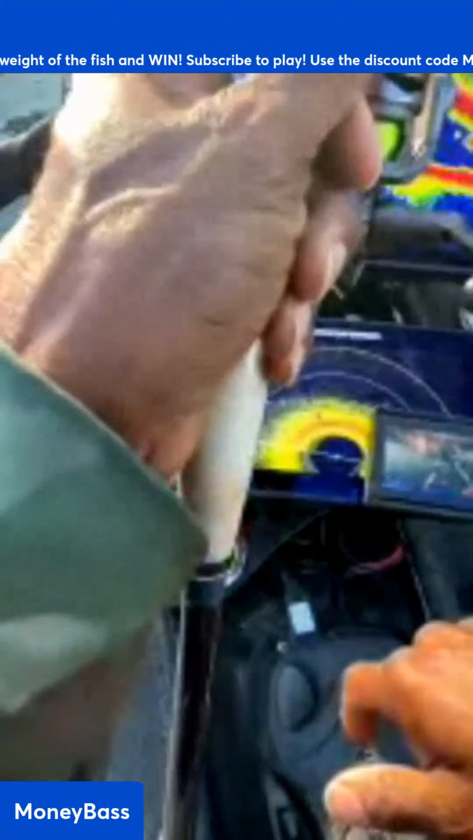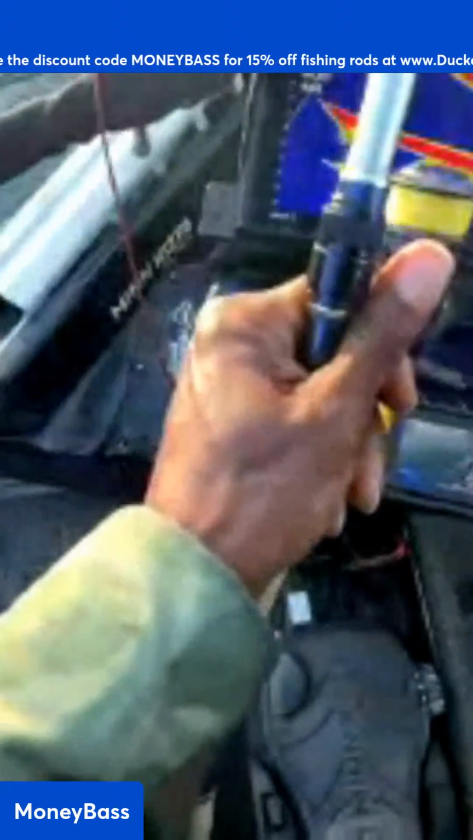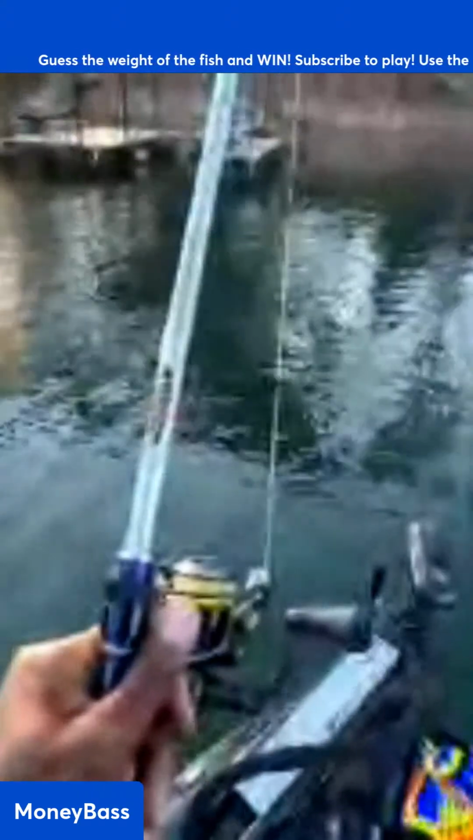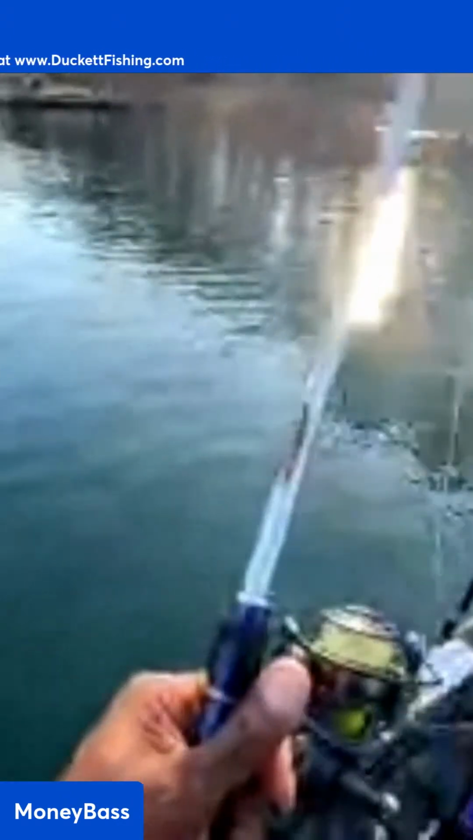Okay, all right. We got Georgia dogs in the chat. Okay, so I'm on to something. I'm on to a little something. We're gonna keep on easing back. I have a feeling my fish is gonna come back here off of this point in the back of this cove. That's what I'm thinking.